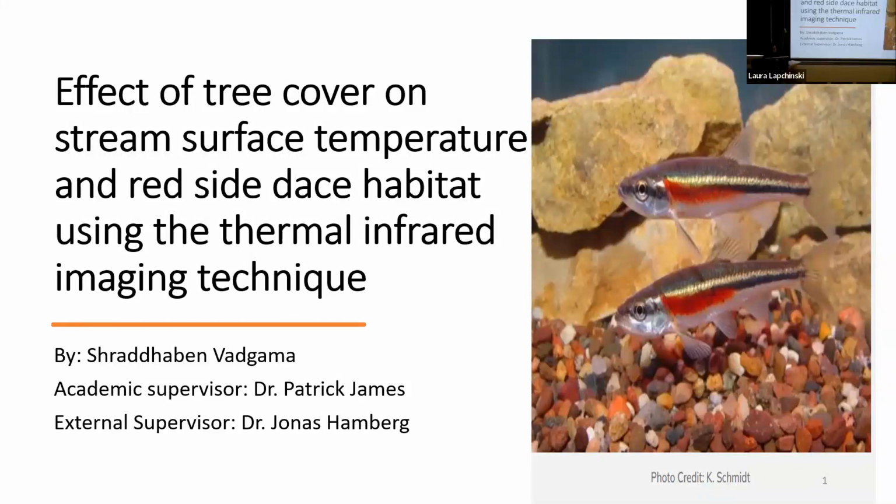I'm Shraddha. Today I'm presenting the effect of tree cover on stream surface temperature and rare side habitat using the thermal infrared imaging technique.